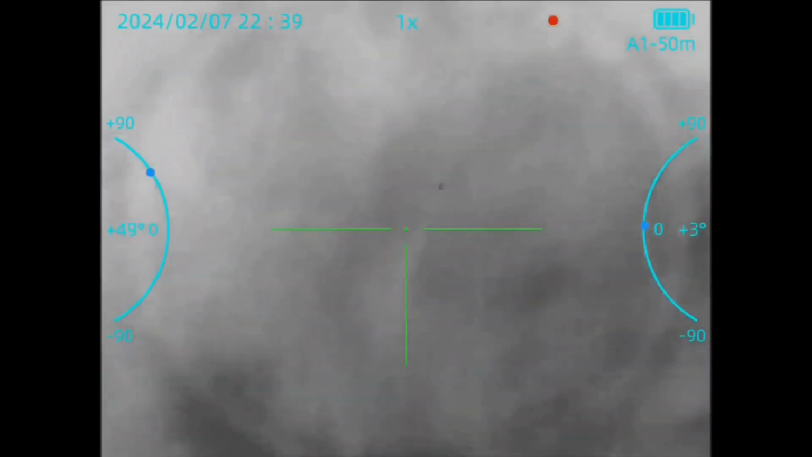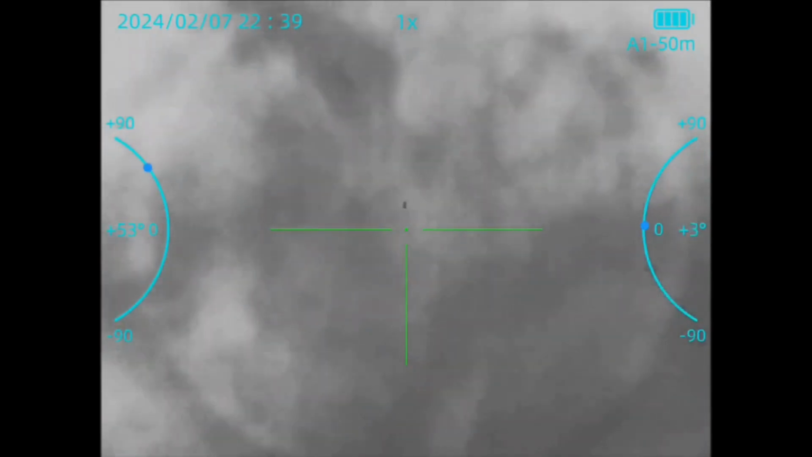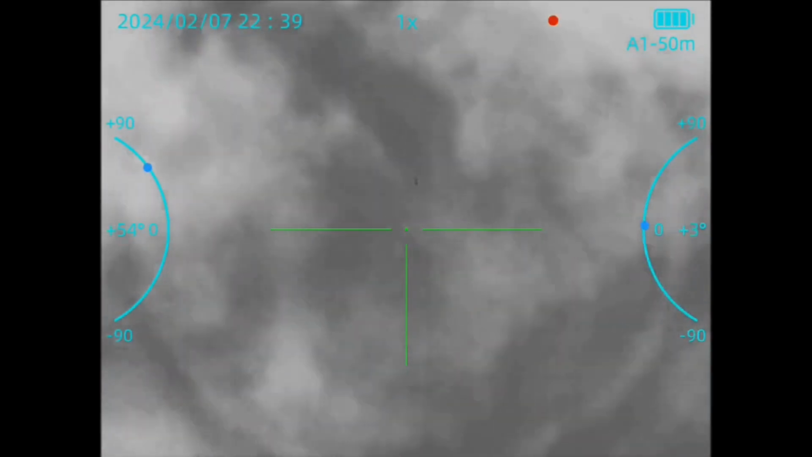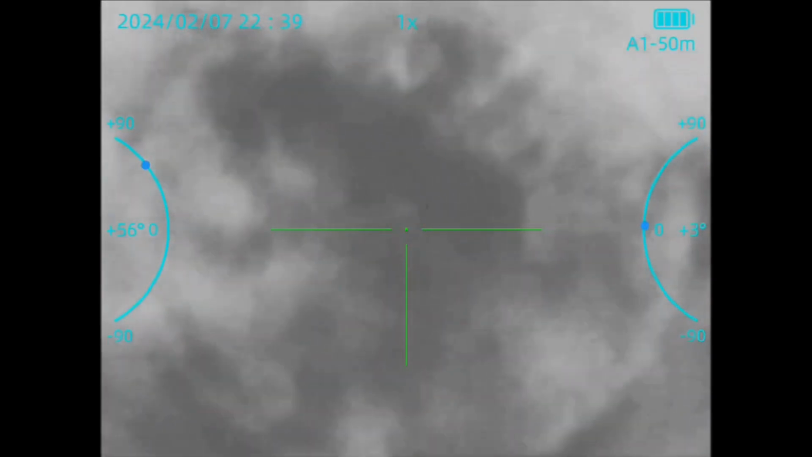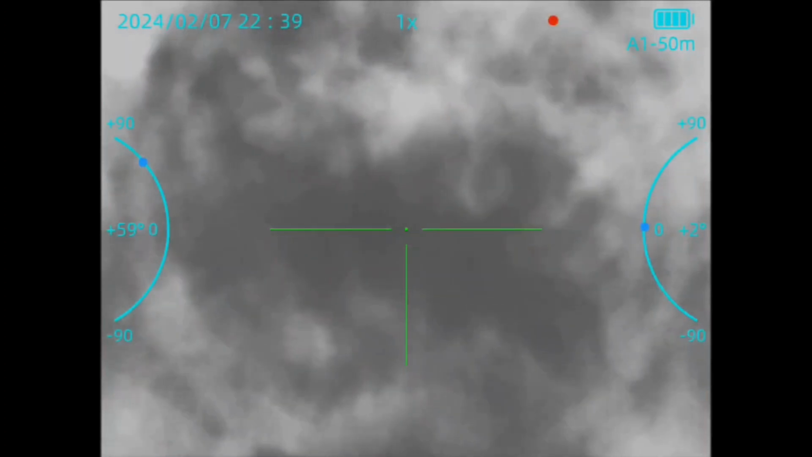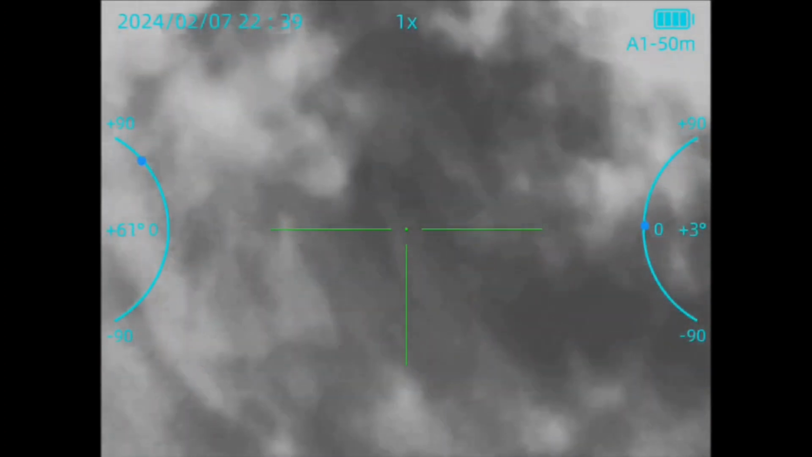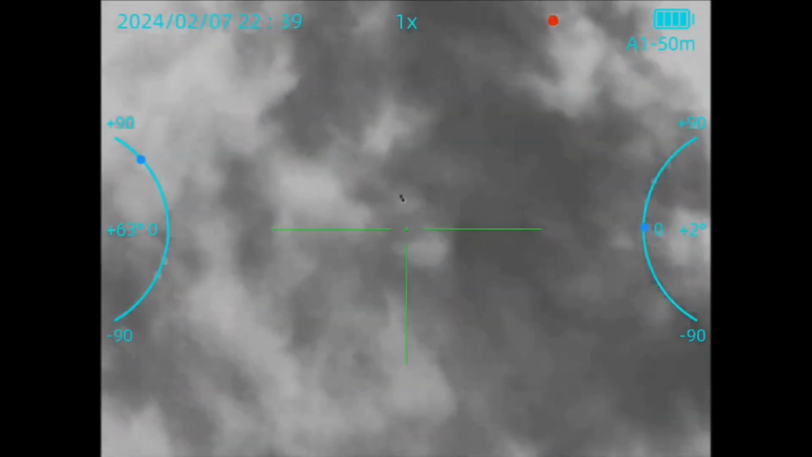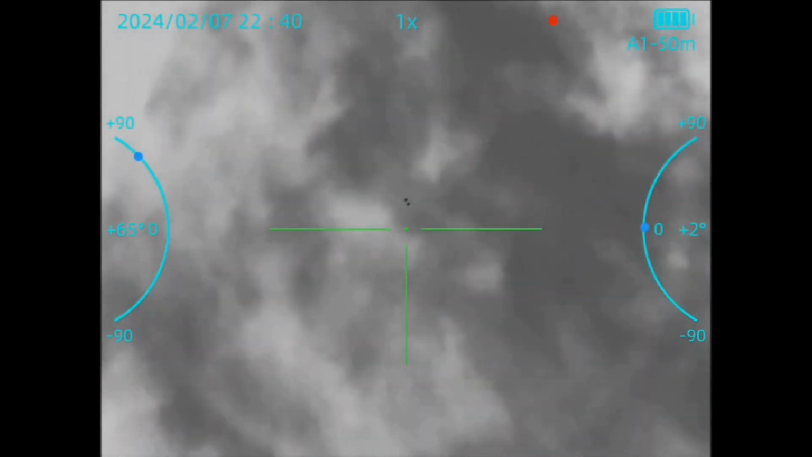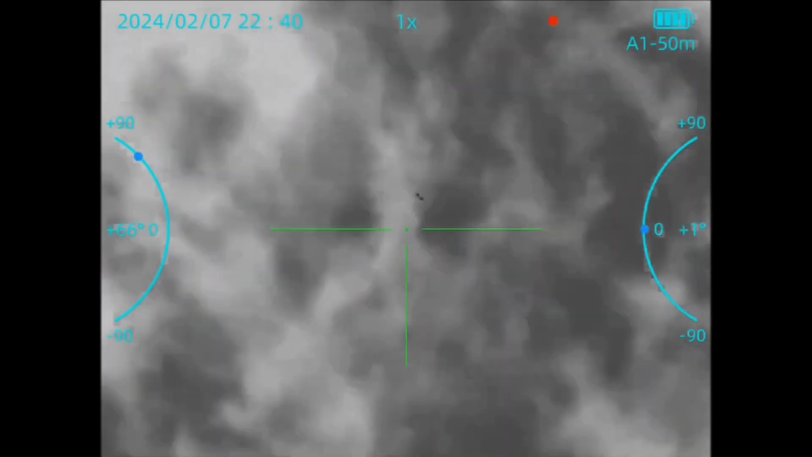All right, so again, here is the pair of them, the second clip. Again, 50% speed. And you can definitely tell that those things are orbs or spheres or whatever. And again, through the night vision, this only looked like one bright light. No blinking lights, no nothing. These things were dead silent. They made no noise as they went overhead.